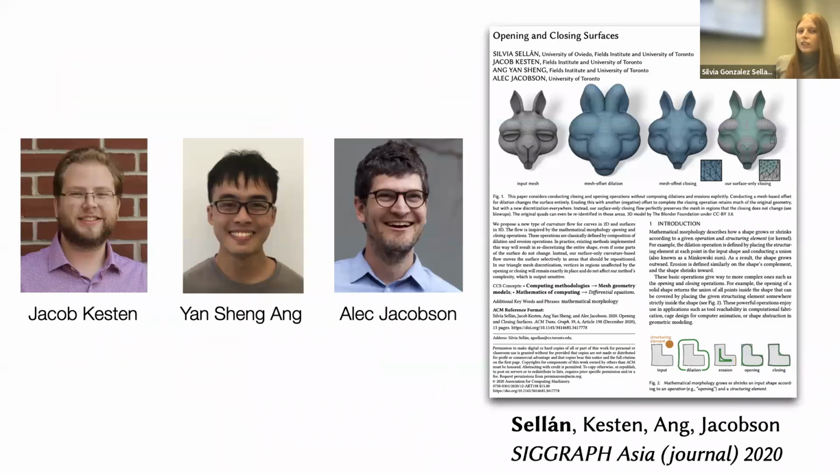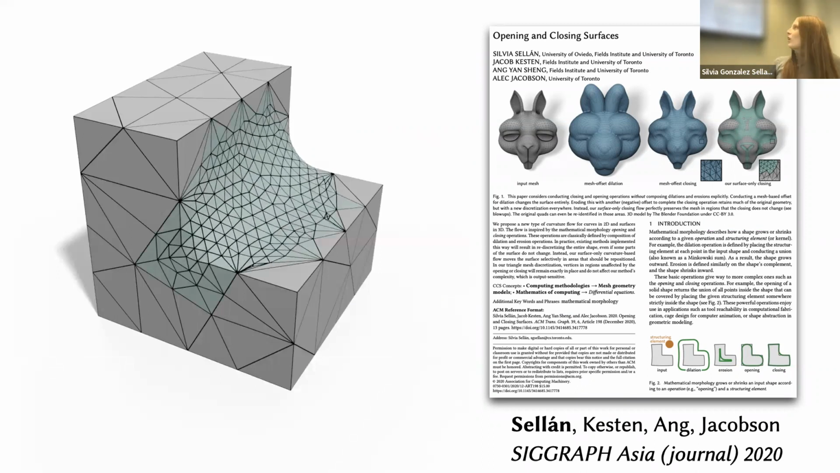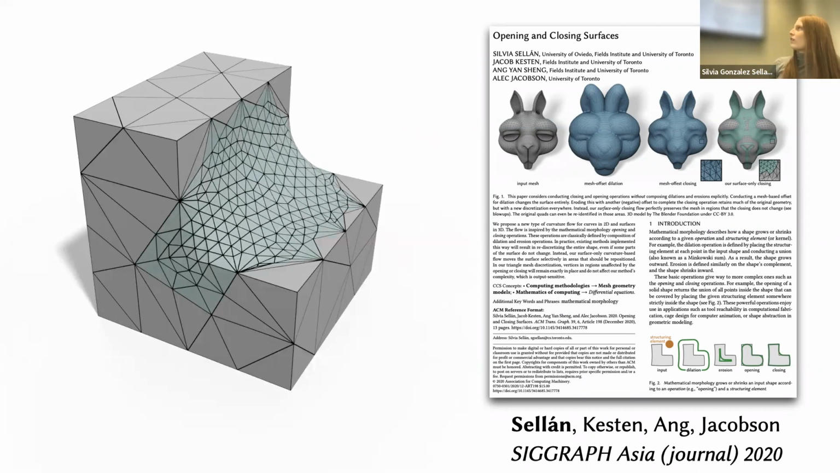Here's another one. This is joint work with Jacob Kesten, Yanxing and my advisor, Alec Jacobson. You'll get tired of his face. The idea is we propose a new way of smoothing a shape such that we only smooth the concave regions of the shape, but we keep the convex regions with the same discretization. There's a bit more mathematical fundamentals to it, but basically that's how I would explain it in one sentence.